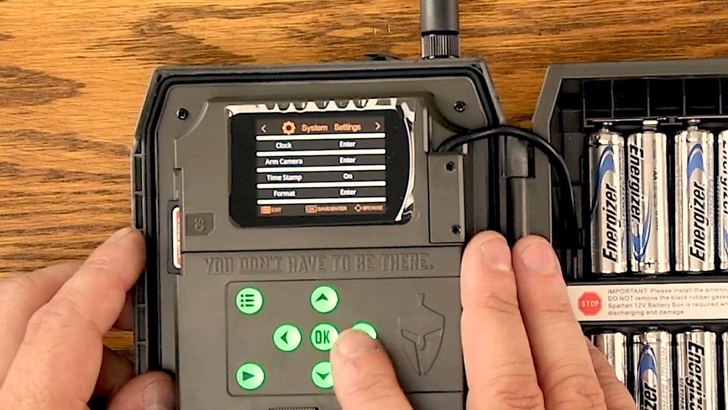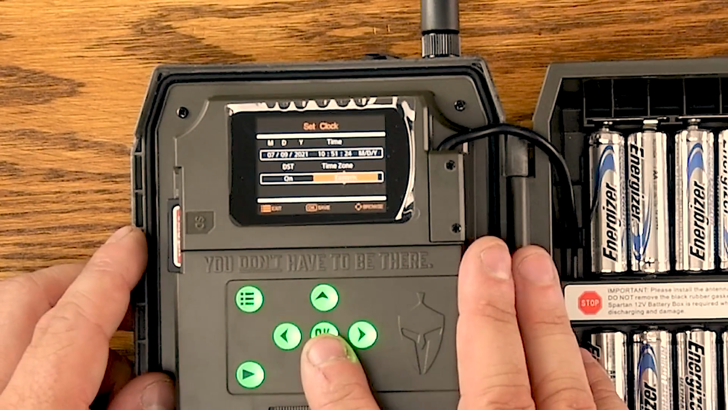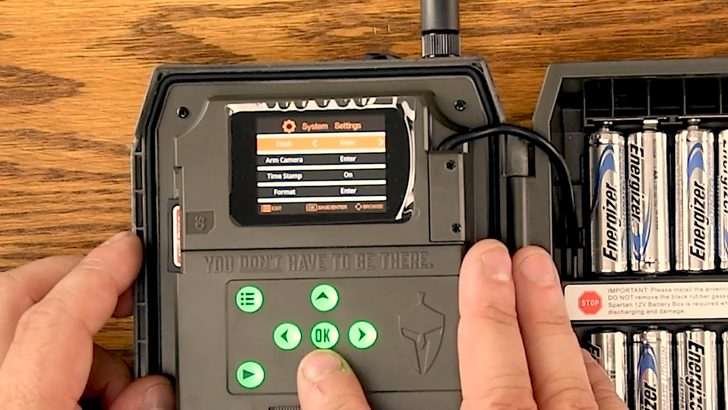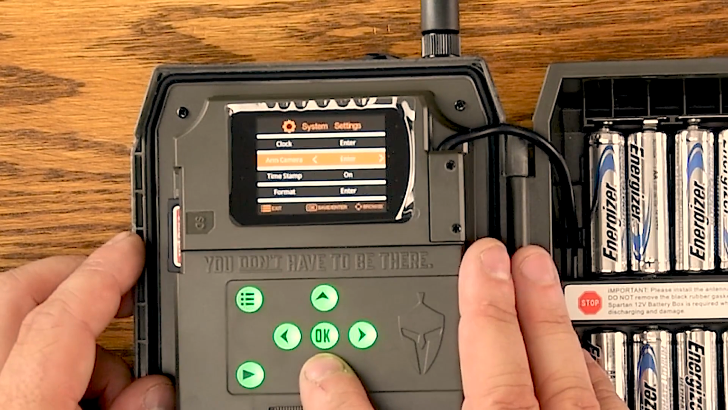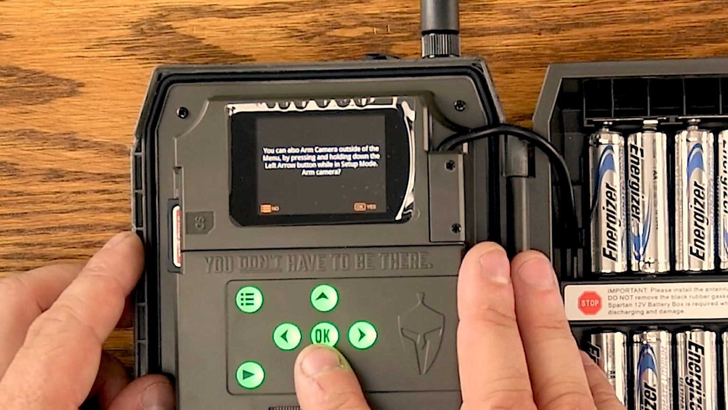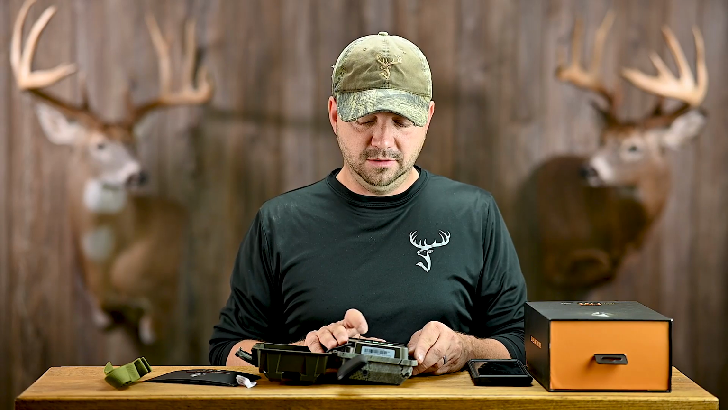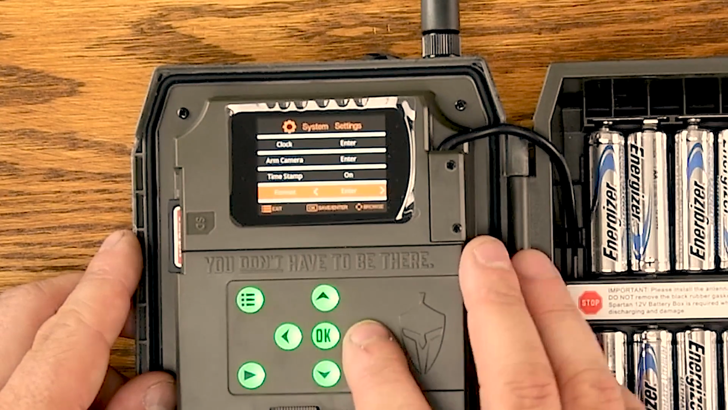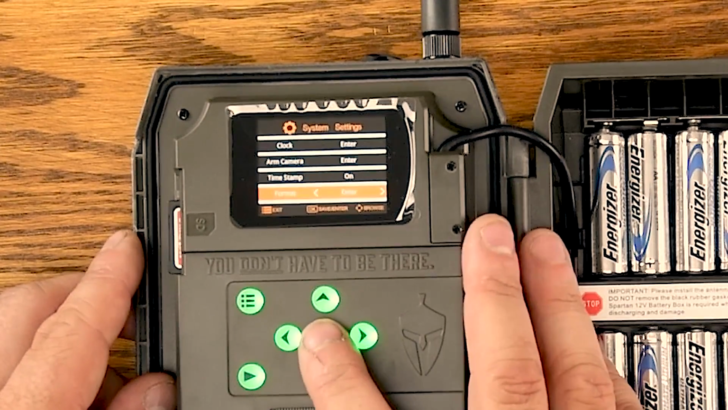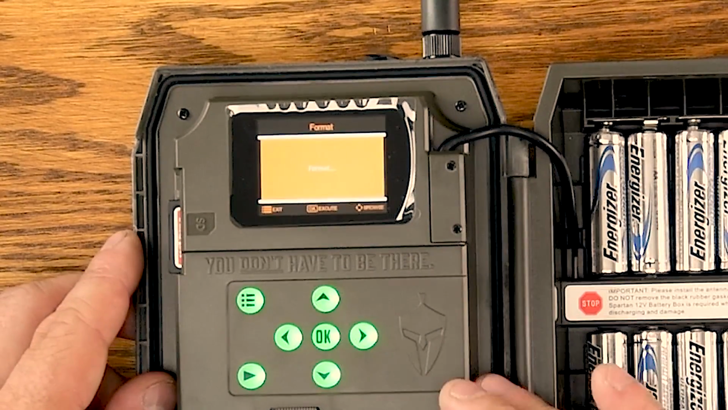So hit menu to go to the top. We'll push over system settings. Go to the clock. This looks like it's already set probably through the network, so I'm not going to touch that. Arm the camera. You can also arm camera outside of the menu by pressing and holding down the left arrow button while in setup mode. Timestamp you probably want to leave on. Format your SD card. I recommend, even if it's a brand new SD card, that you should format it the first time. So we'll hit OK, to hit over and hit yes, and it's now formatting the card.